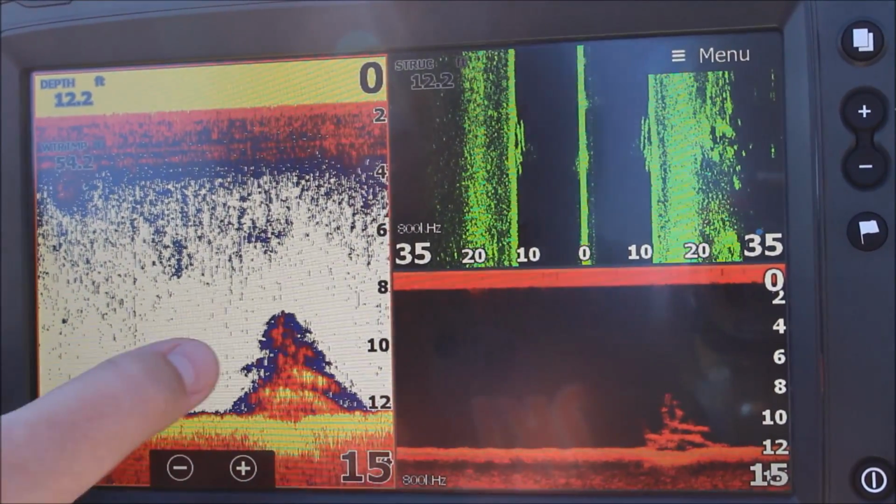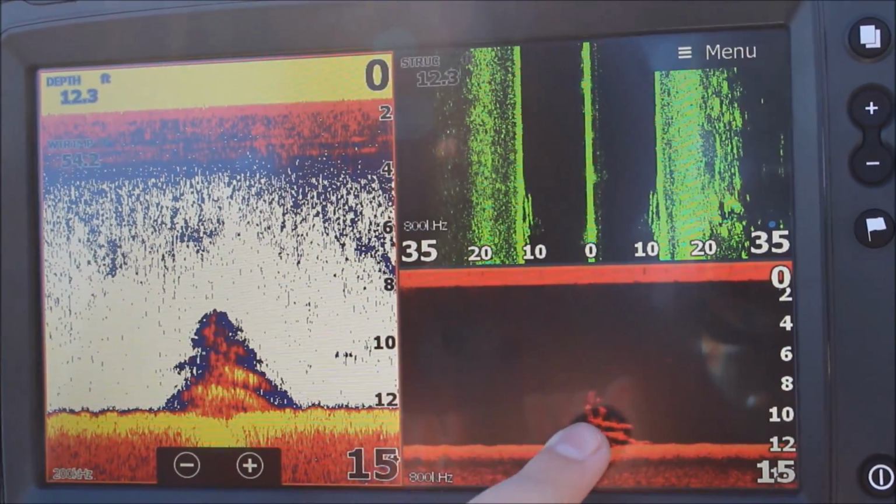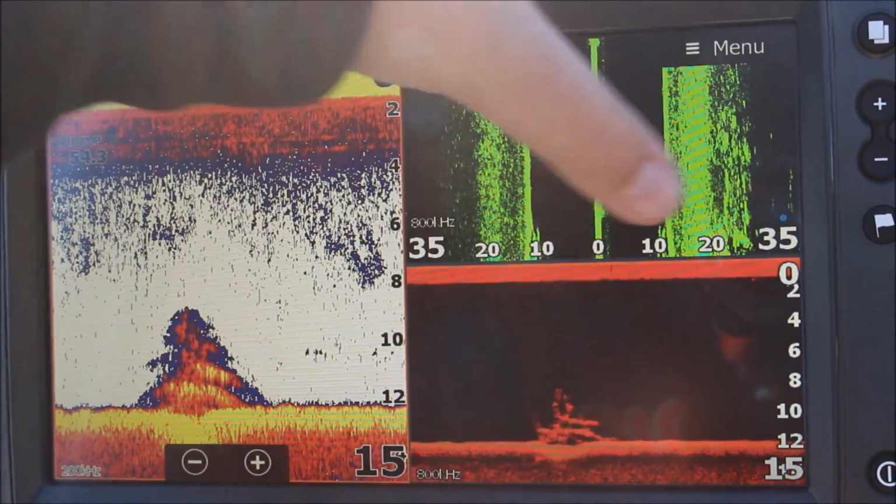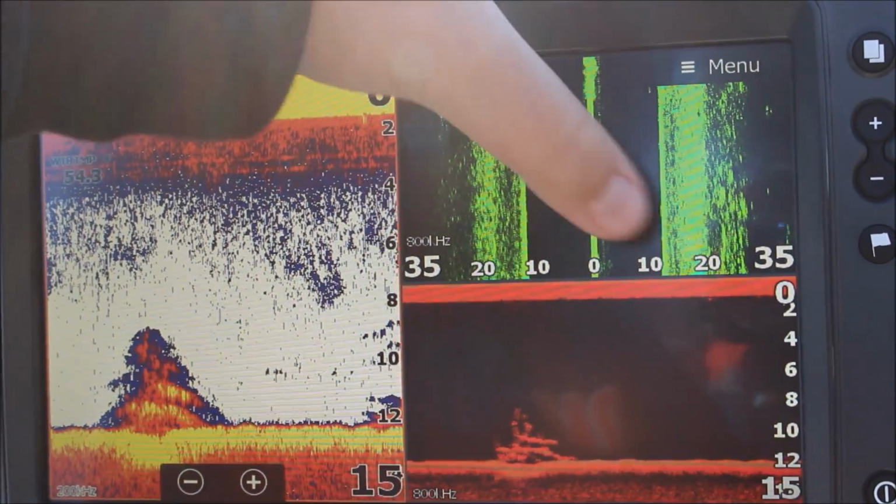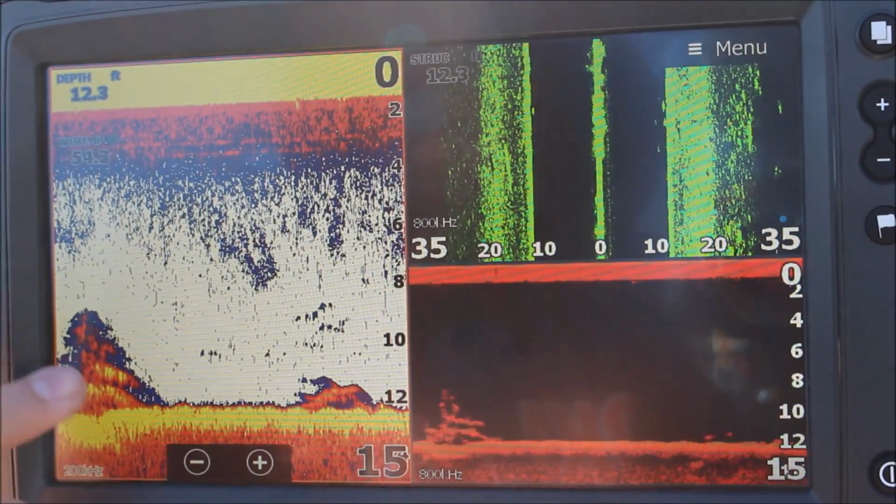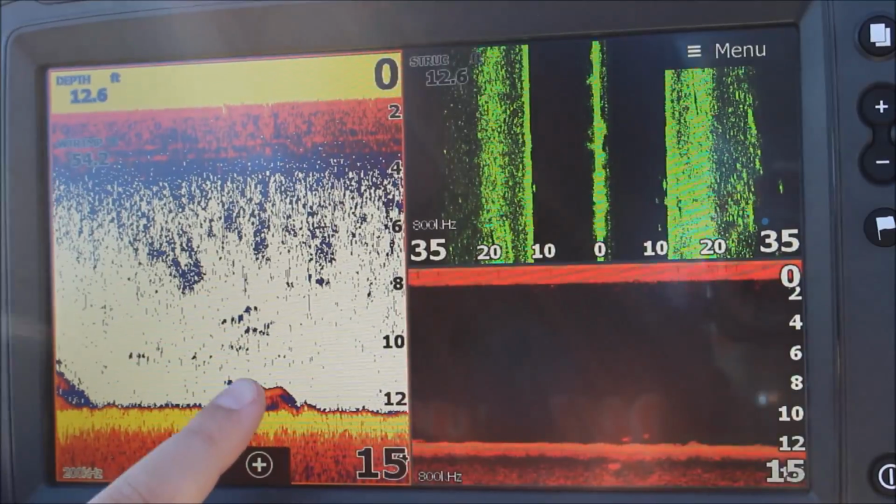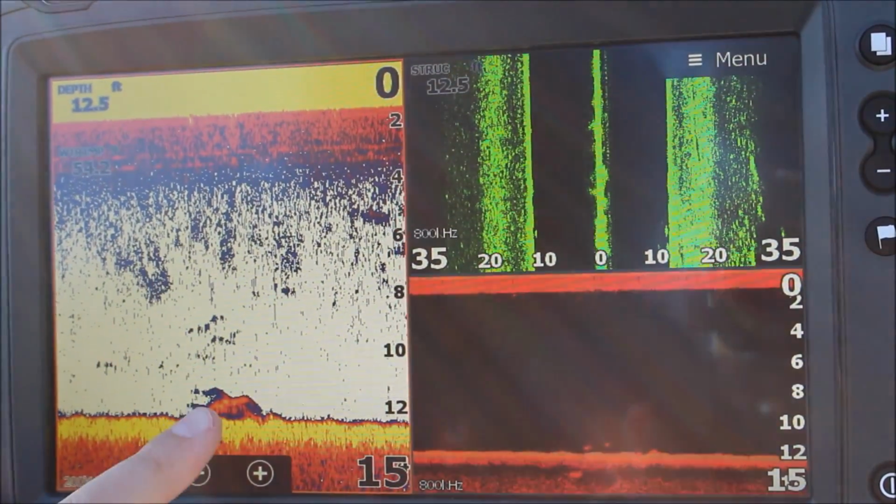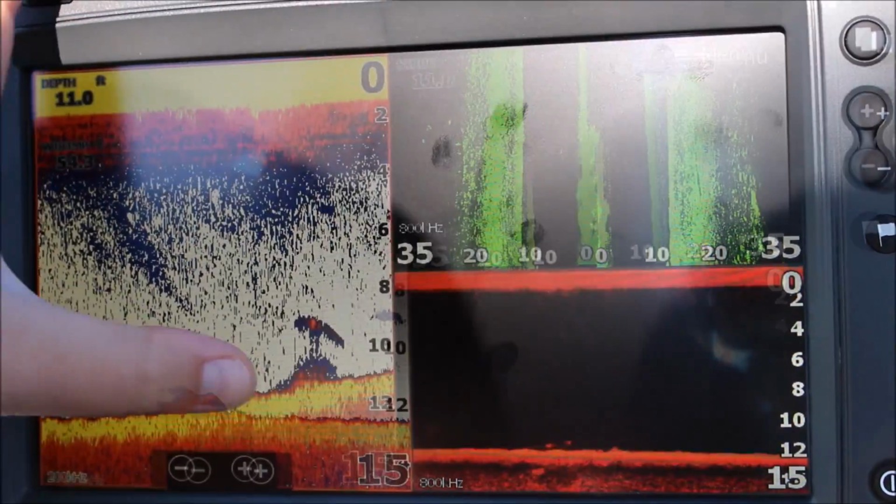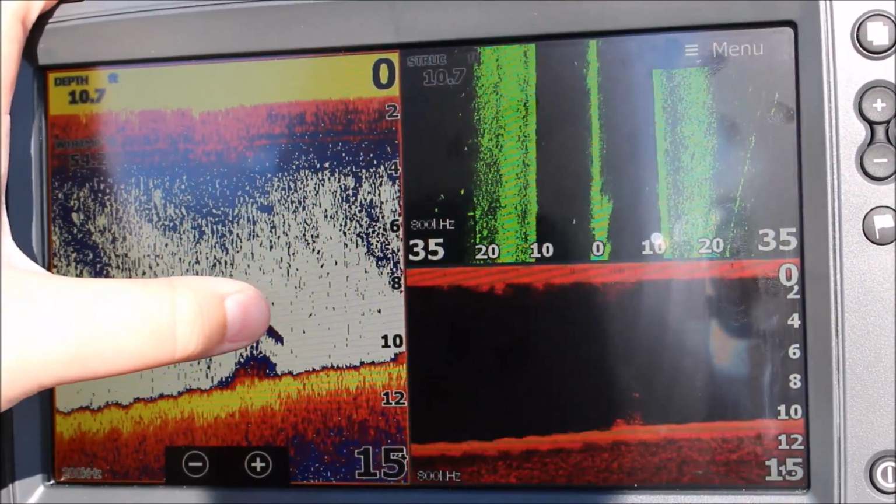Here's another tree, and it's got loads of fish on it. And you can see some trees on the side scan over here. And this tree right here, you can see that it's got a lot of stuff on it. And then there's this little bump on the rocks right here, and as you can see, there's quite a bit of fish on there. Here's a tree with a lot of fish.